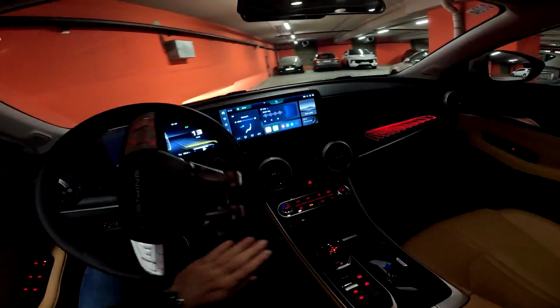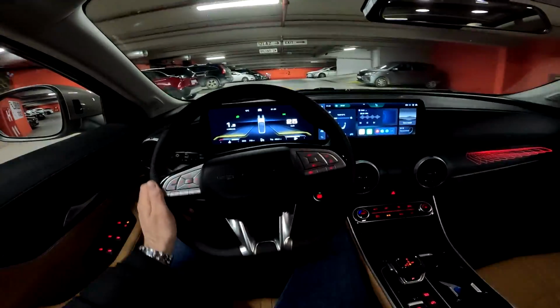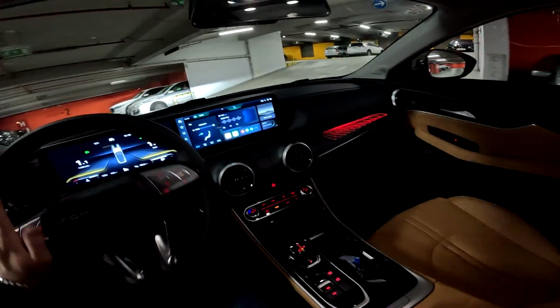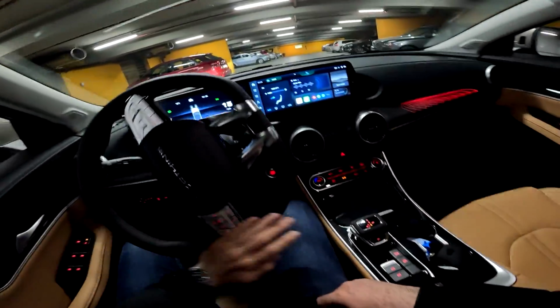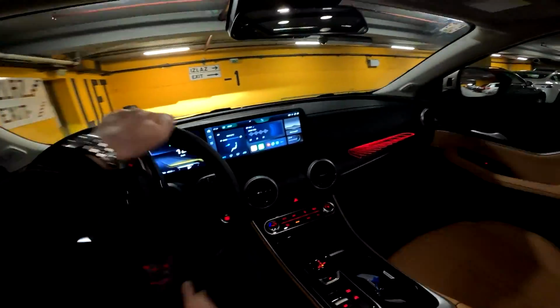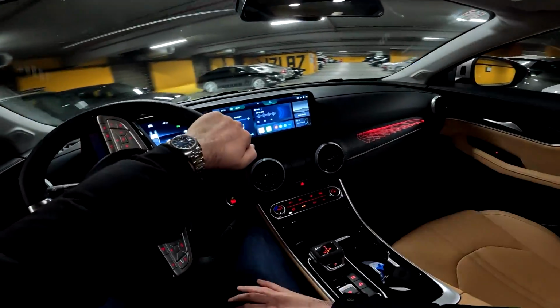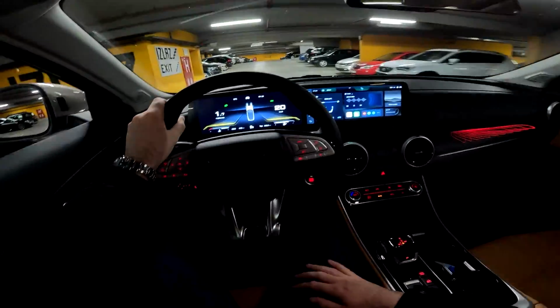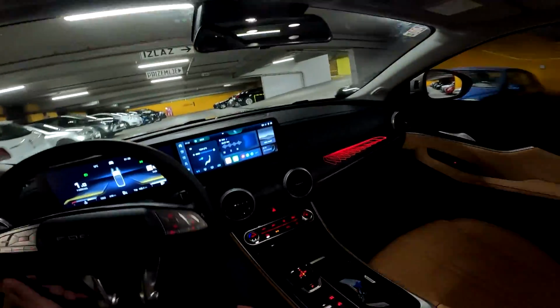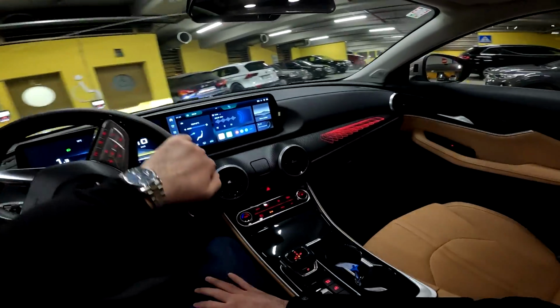Here you can see the lovely ambient lighting around us with the updated, and by the way, another Dongfeng here. So that's cool to see. So the digital cockpit in front of us, the updated one, and then also the main touchscreen, the new infotainment system, 12.25-inch screen. You have various driving modes. I will show you that once we get out of this pretty big garage. And I hope you will enjoy this night drive through my hometown of Zagreb in Croatia.